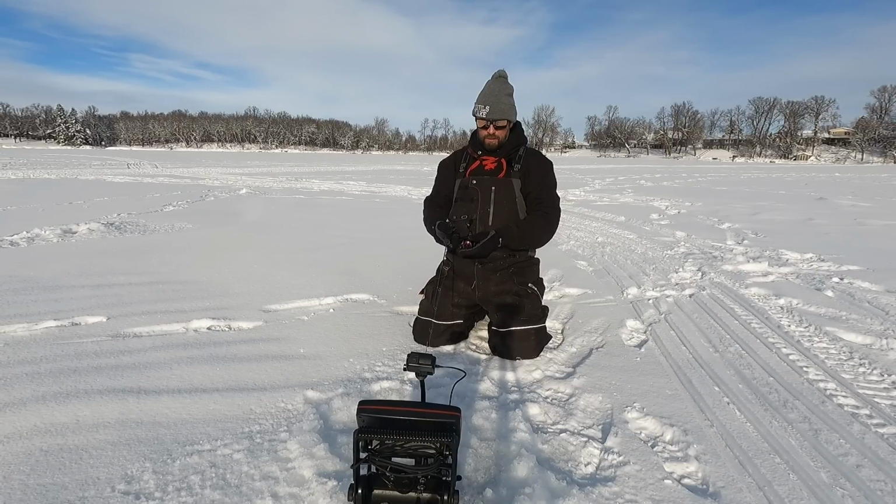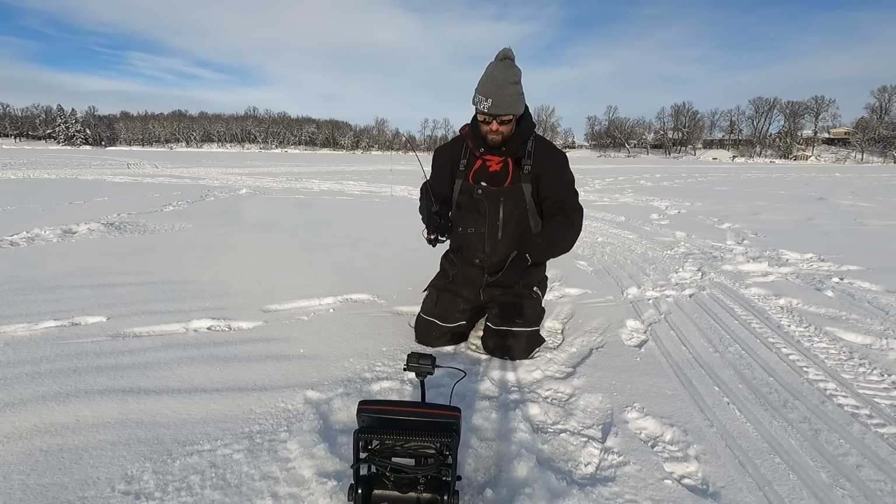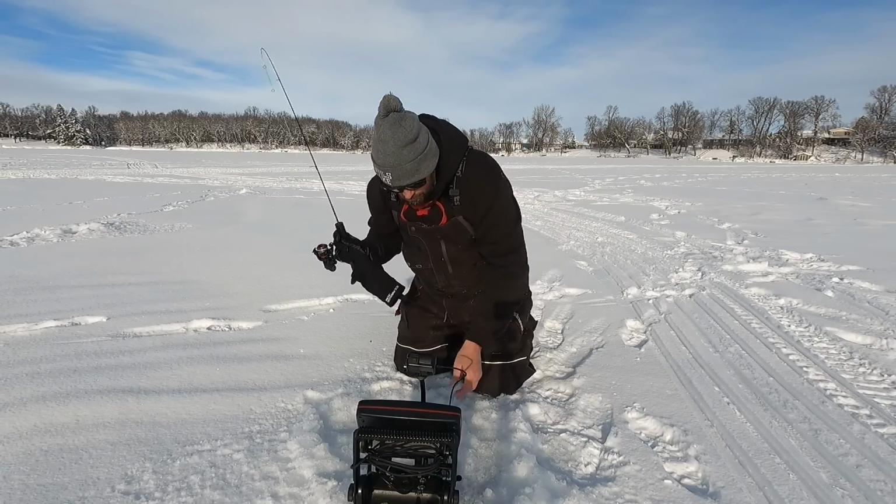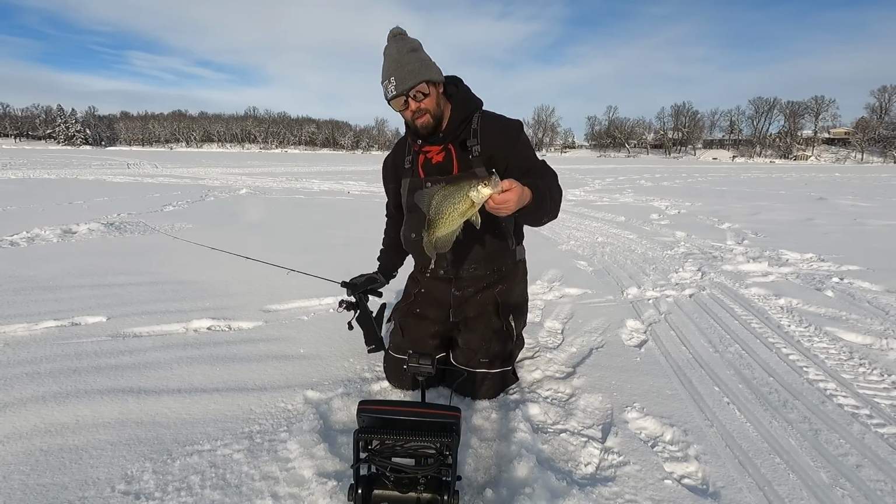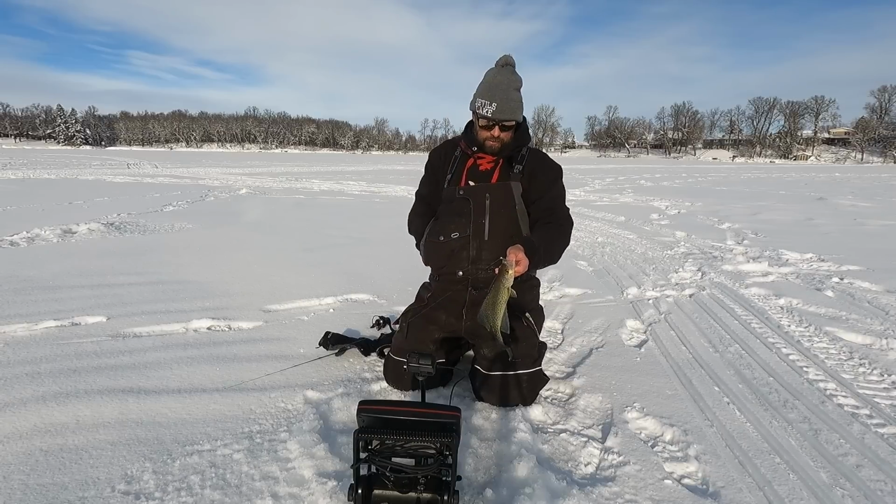Oh, we got one moving. Anyway. There's a nice crappie. Here's a nice crappie. First fish. Oh, here's a big, good one. I can get him up the hole anyway without getting caught in the transducer. Oh gosh, look at that. That is one of the ones that we cannot keep, you guys. Look at that.